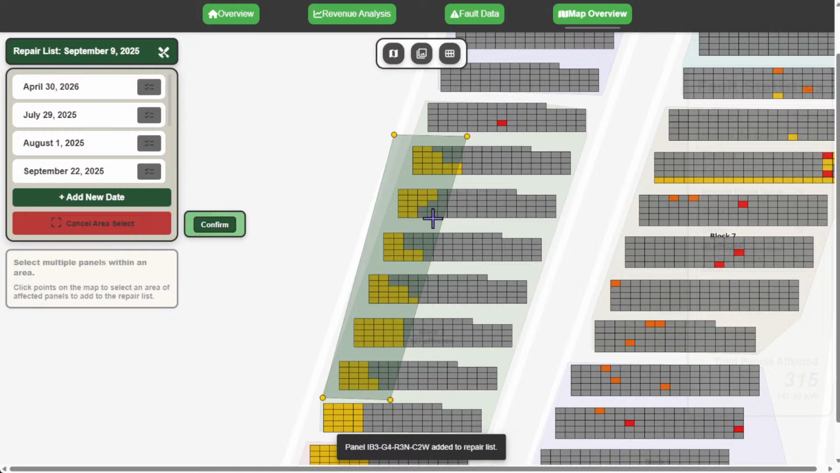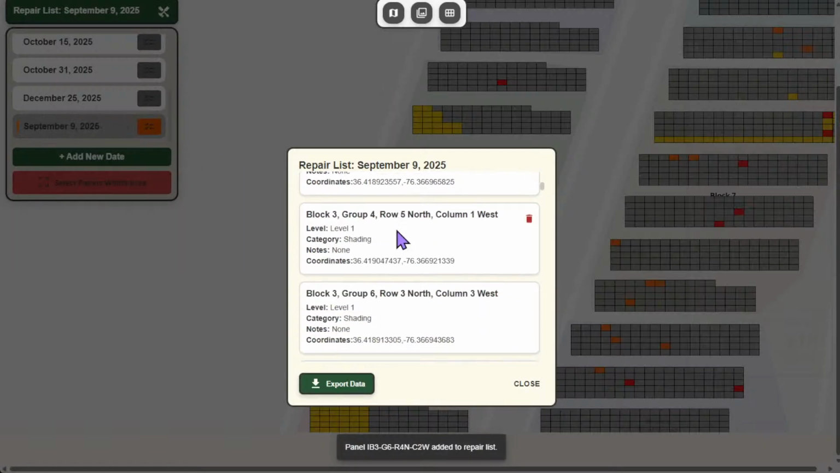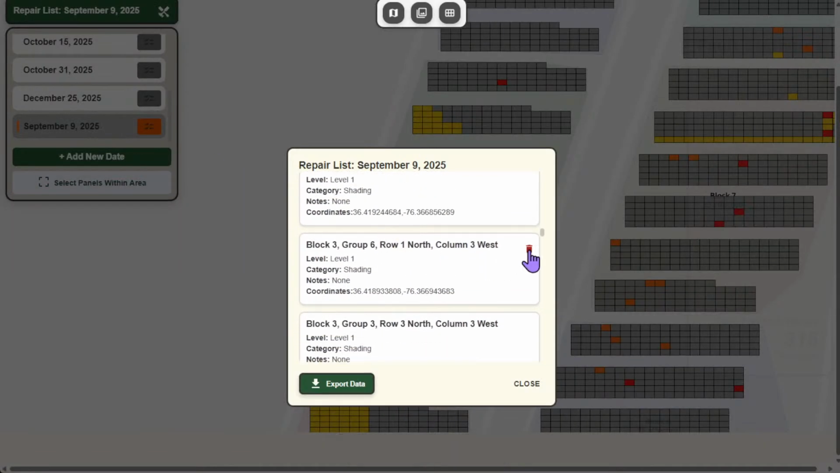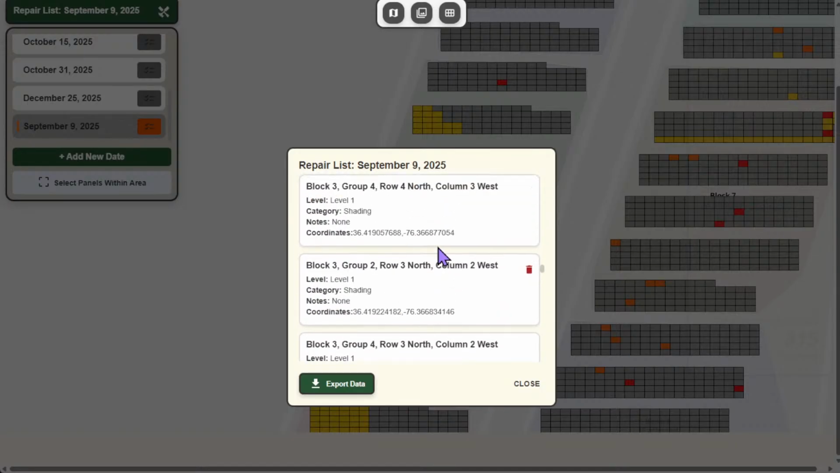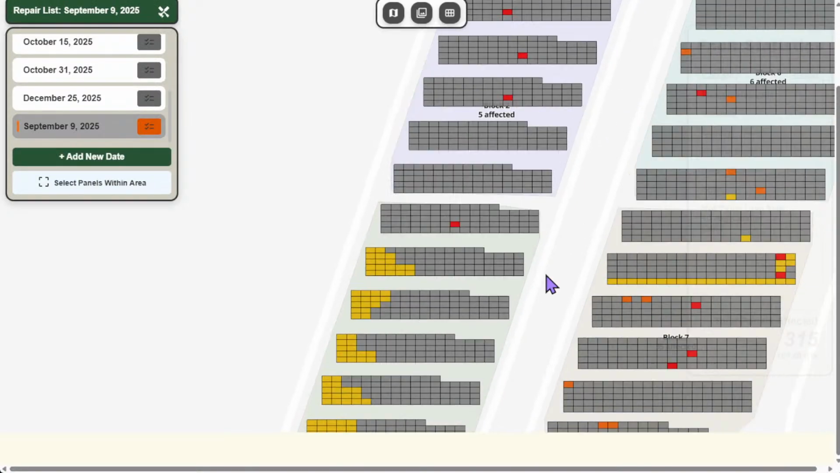Now, you may be concerned, saying, oh, I don't want to add functioning panels to this repair list. Don't worry. It only selects the panels that have faults, given that those are the only ones you need to take a look at. Now, if I move to the list itself, I can click on View List, and that's everything I just added to the list. And of course, you can remove anything if you'd like. And once you're done with building your list, you just click on Export, and you go ahead and just download the CSV to work on it from there.